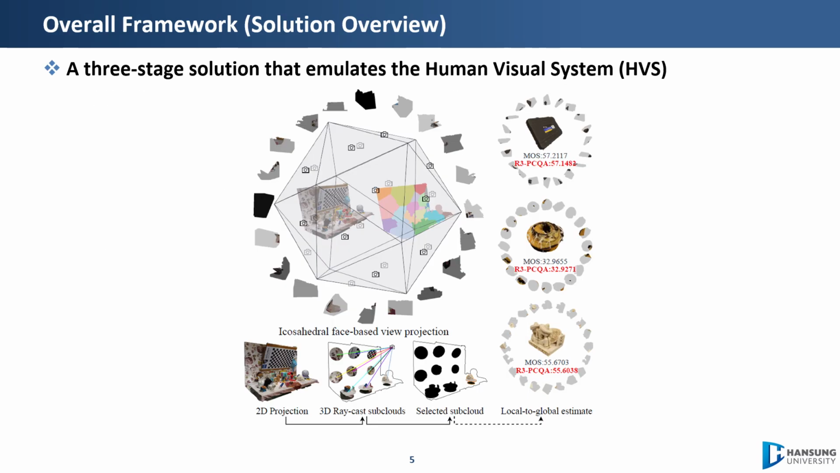Our solution explicitly models three mechanisms of the human visual system. 1. Viewpoint-dependent observation through geometry-aware reprojection. 2. Selective attention through a reinforcement learning subcloud selector. And 3. Multi-view integration through global view attention. Let me take these one at a time.